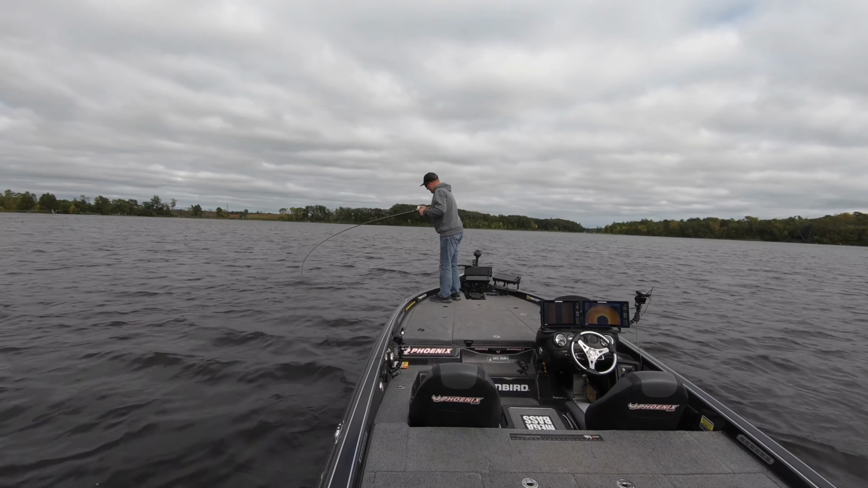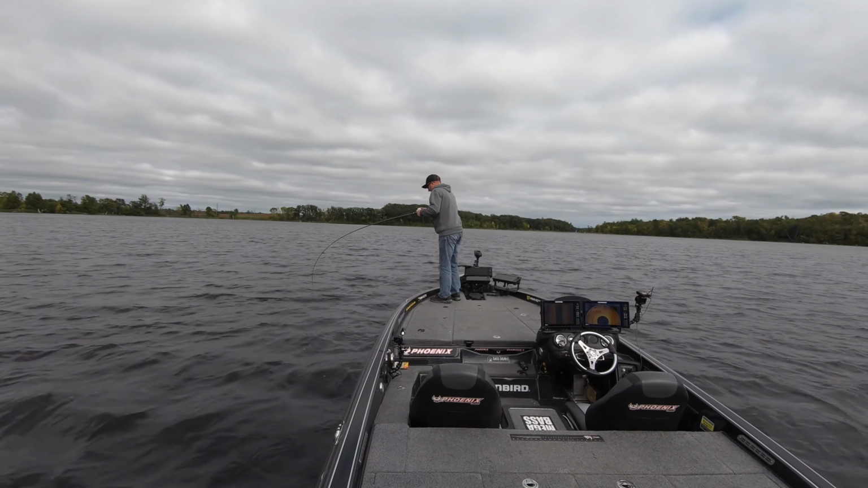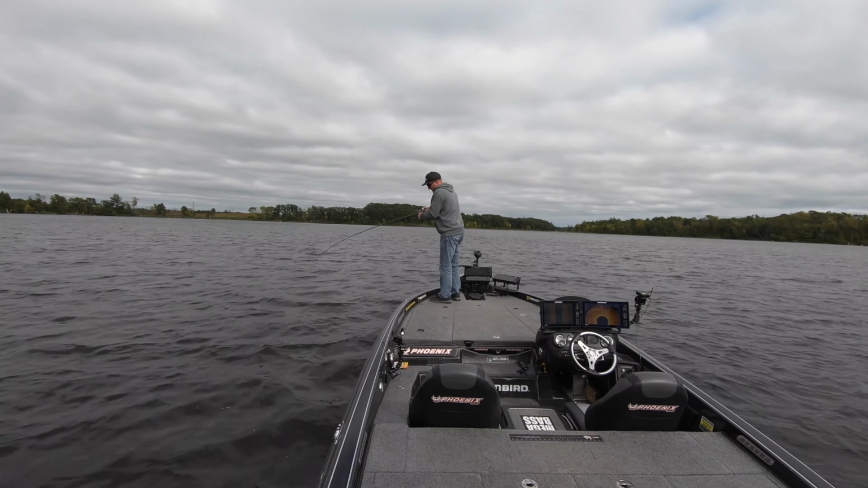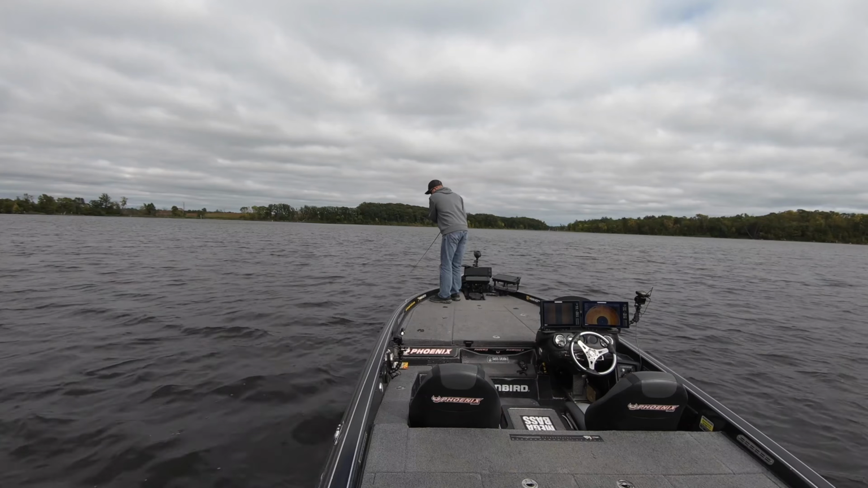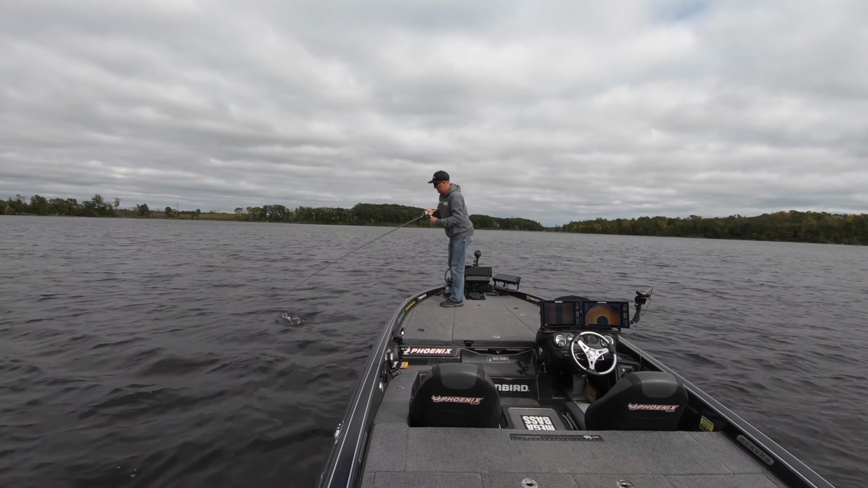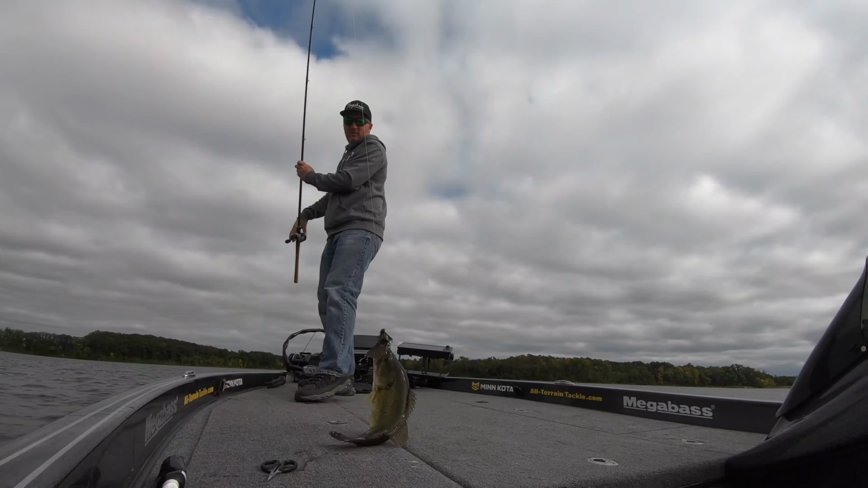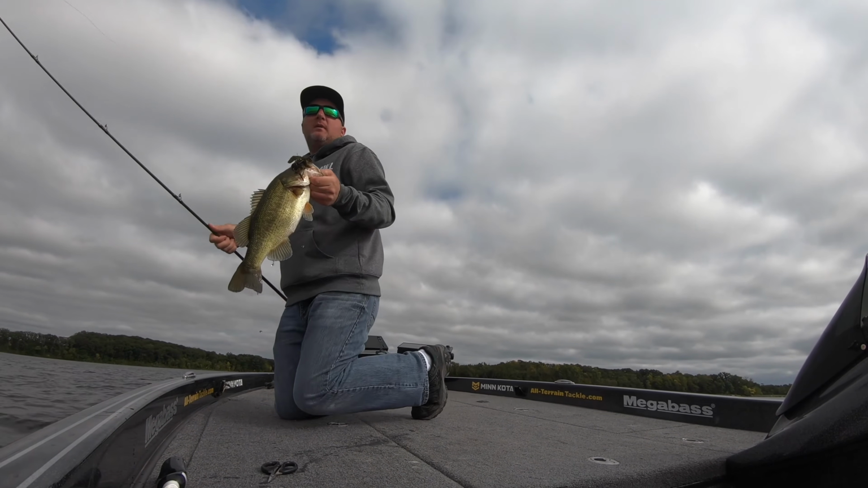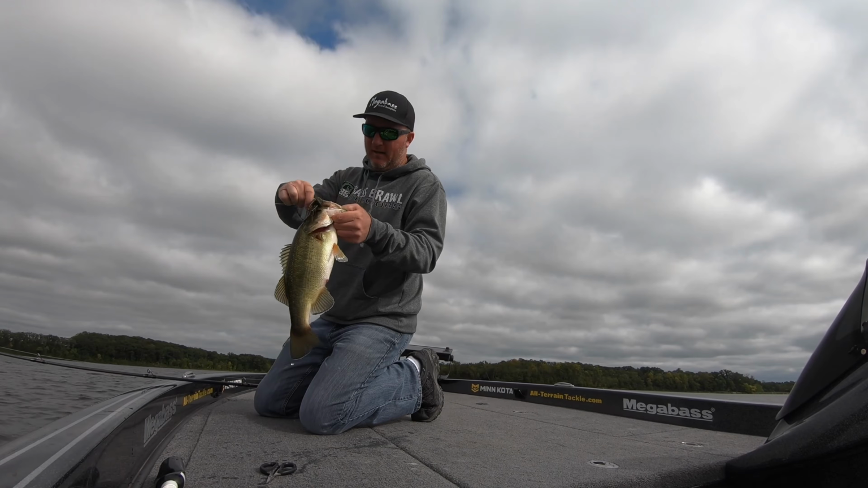I hope you saw how easy that was. Saw the rock on the 360, fired that jig to it. Right when I came to it, fish drilled it. Not a giant, but a fish exactly where they should have been.